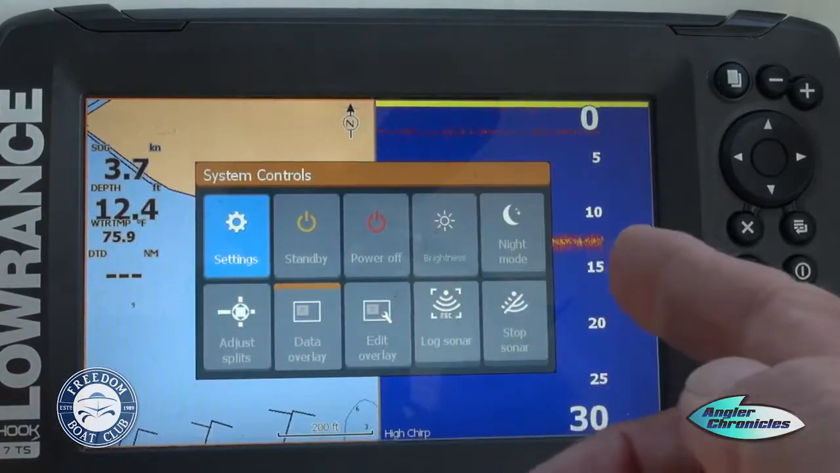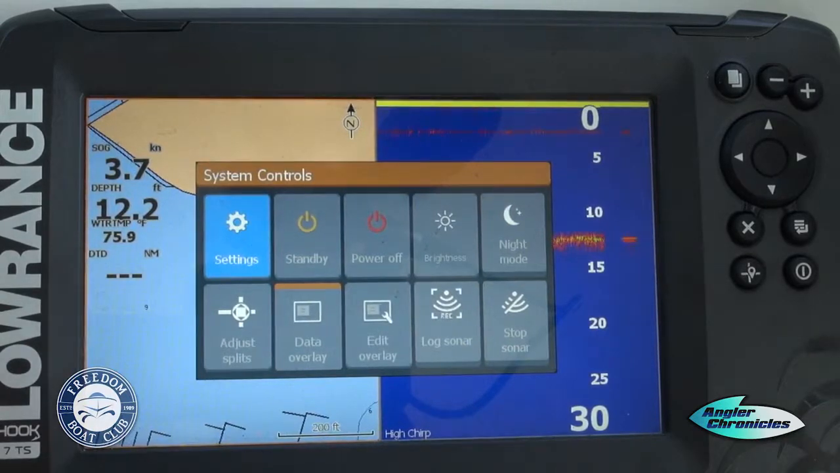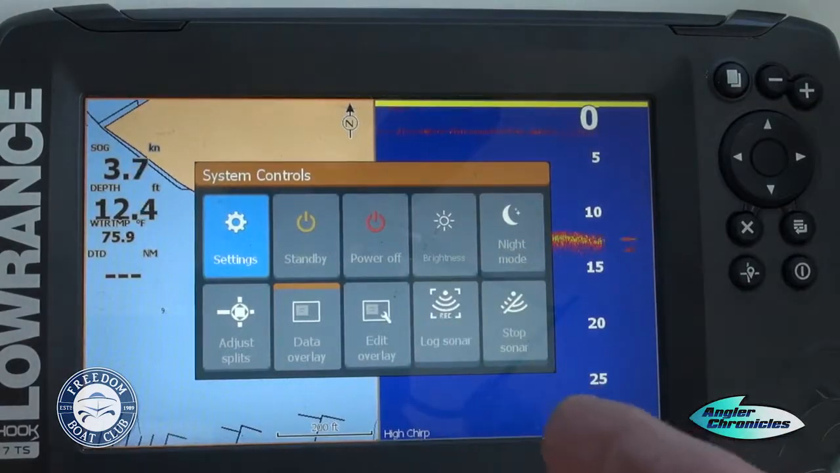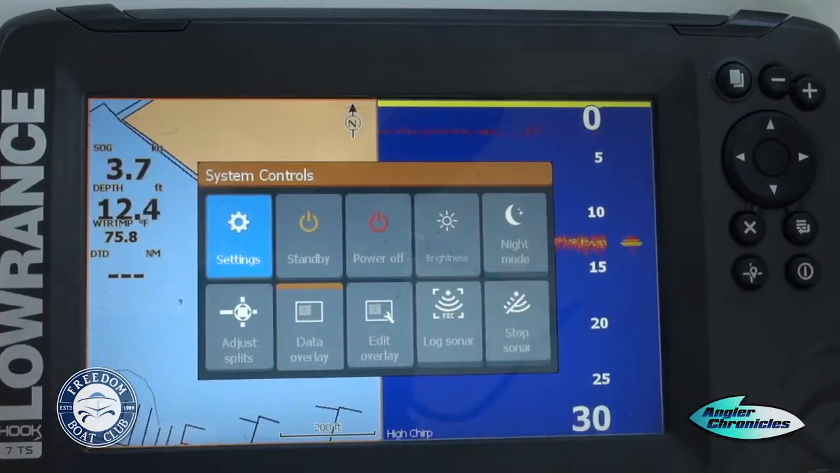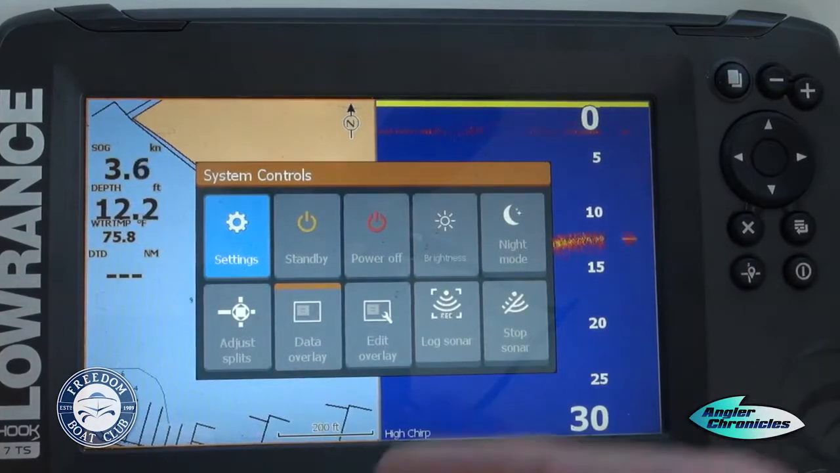We can go into standby. Standby turns the unit into a standby condition if you're not using it. Maybe you pulled in for lunch, you just want to put it in standby. Power off, this is where you turn it off. Also your brightness. Also there's a night mode, so this can get very bright. You're navigating at night, you can go into a night mode. It gives a different color hue.